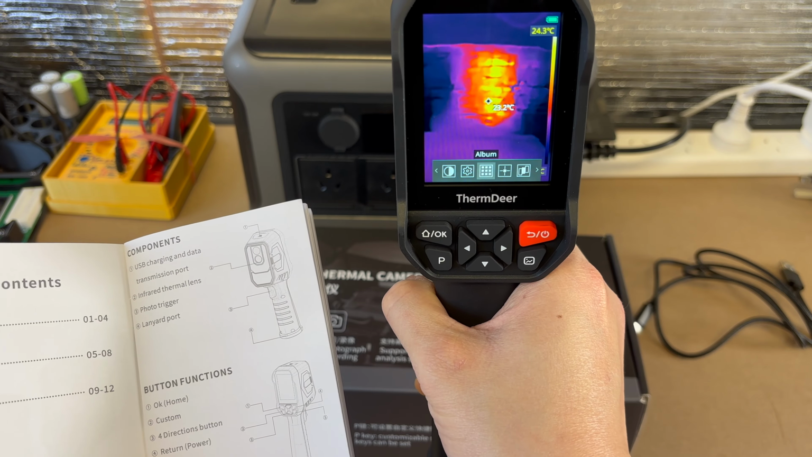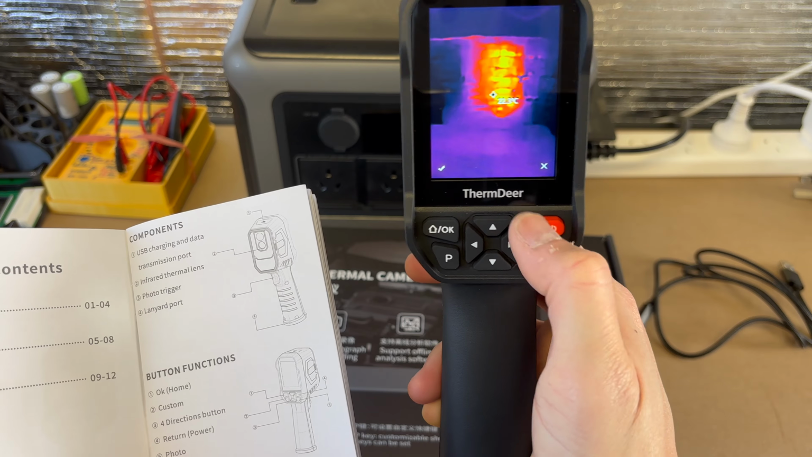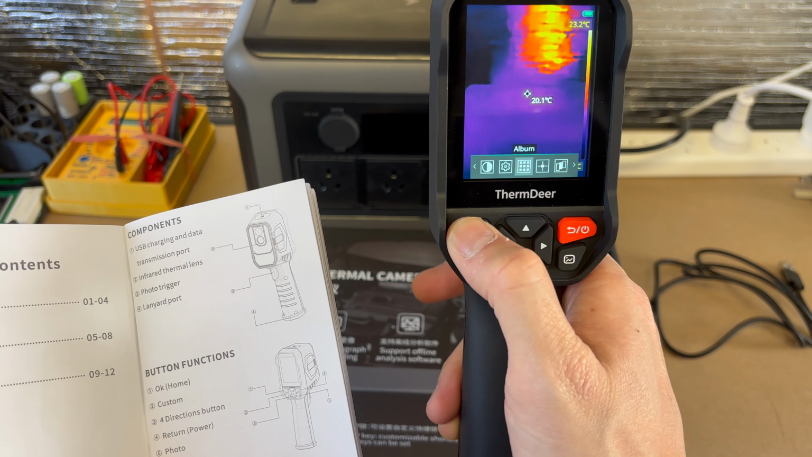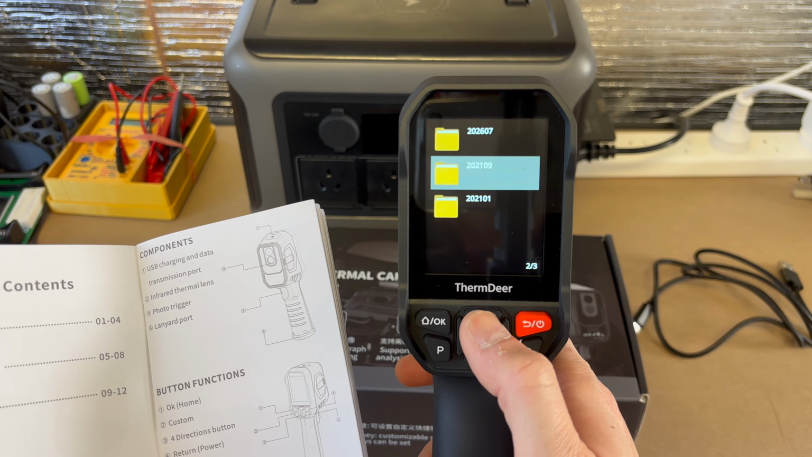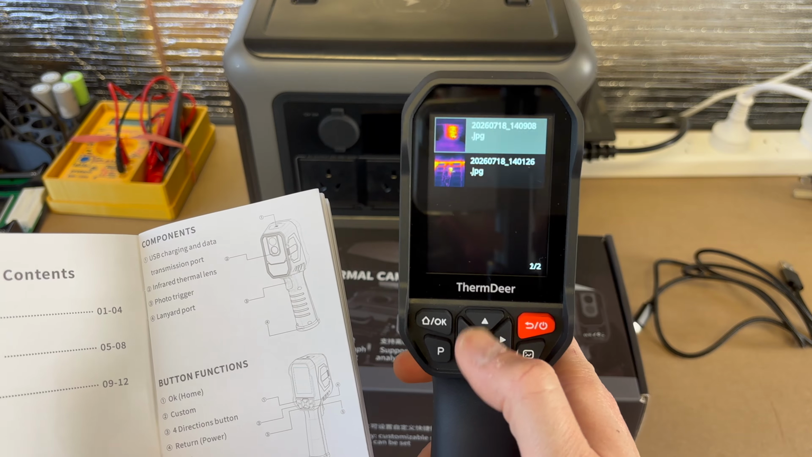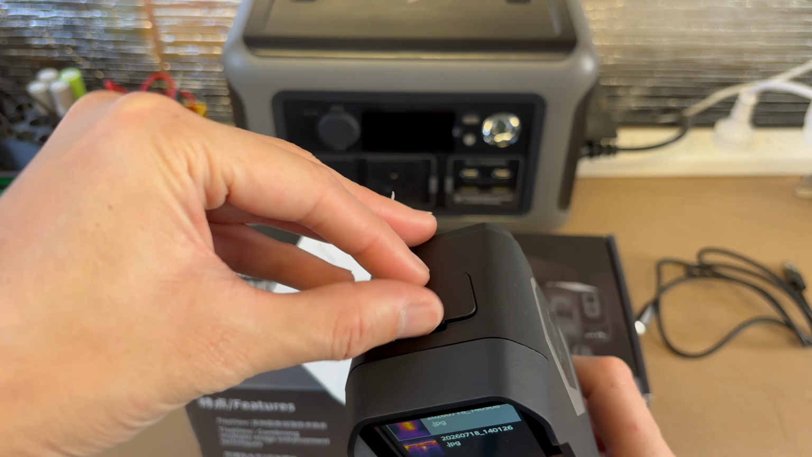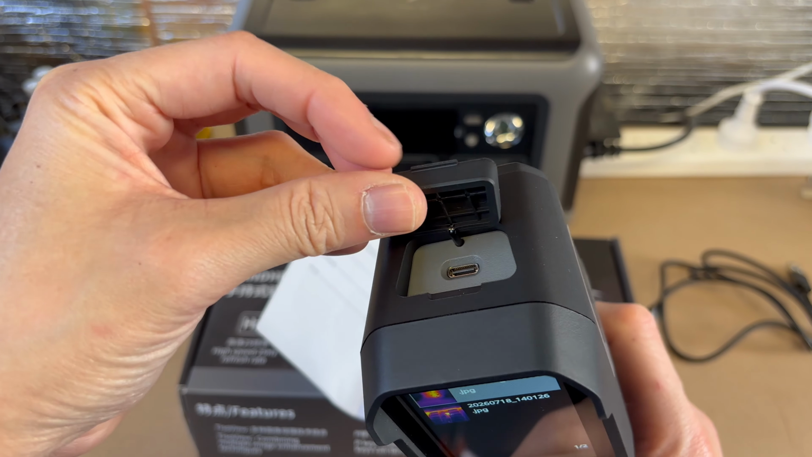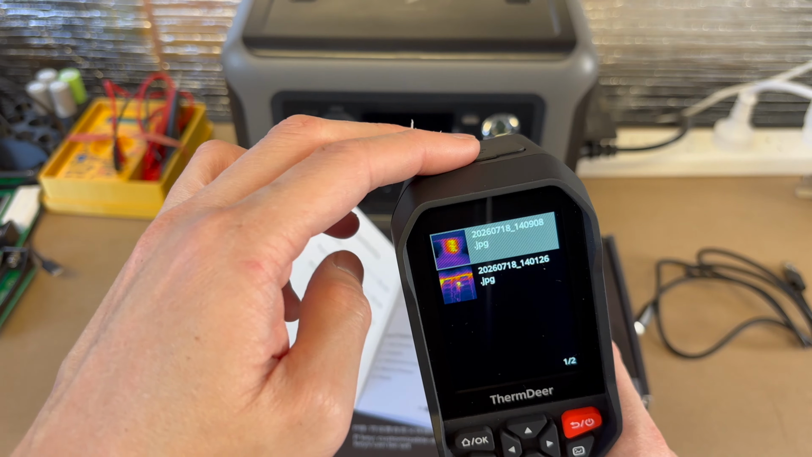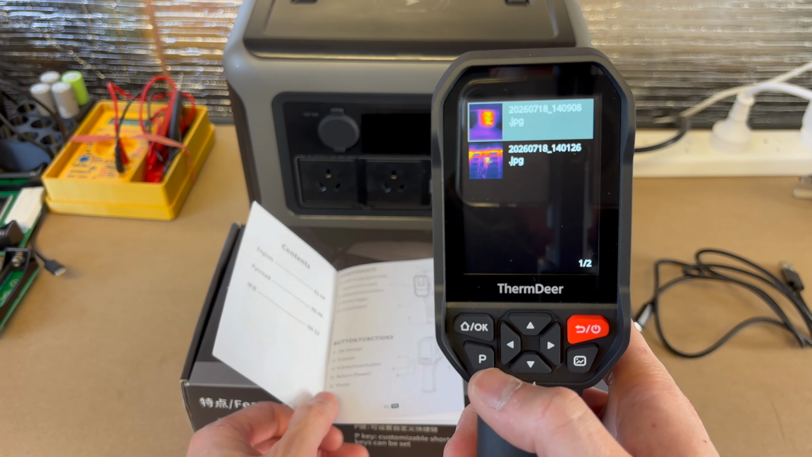point the gun here and press the trigger, it takes a photo. I can delete it or I can save it. Okay. And if I go into album, that's where it's taken. There we go, I've taken 2 photos already. And to get this off the camera, you open the top, plug in USB-C into your computer. It will come up as a USB flash drive, and you can get the photos off. Easy as that.